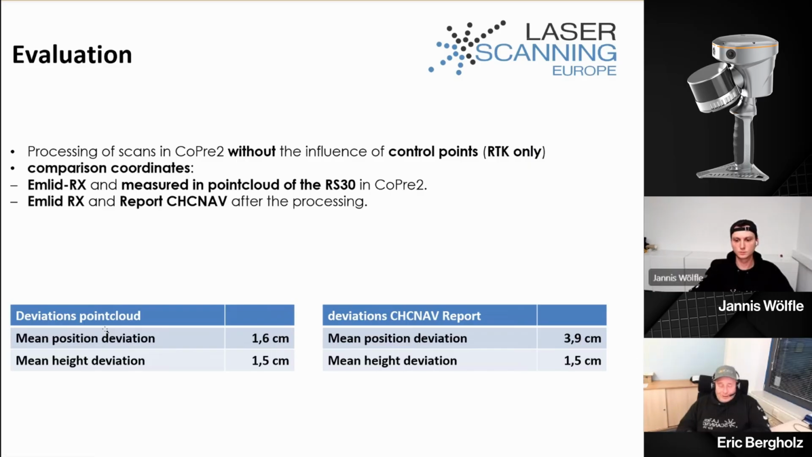On the left side, we're picking only points in the point cloud. I think the deviation on the right side may be because we set up the system on the ground, and then put a 2-meter high pole with the RX. It's a little bit of inaccuracy from how well we can catch this point when setting up. So it's maybe not what you would call a laboratory-researched way, but of course it's a field test.